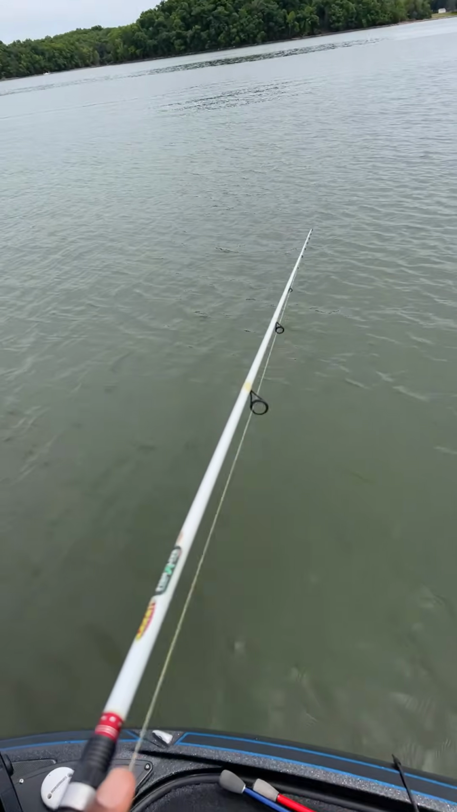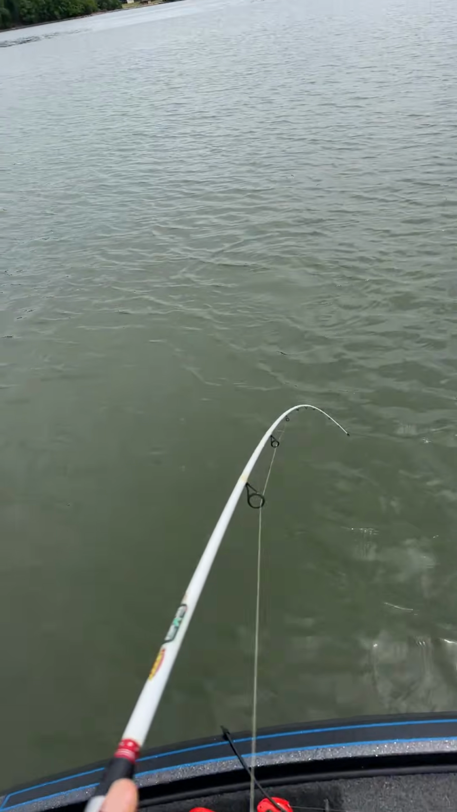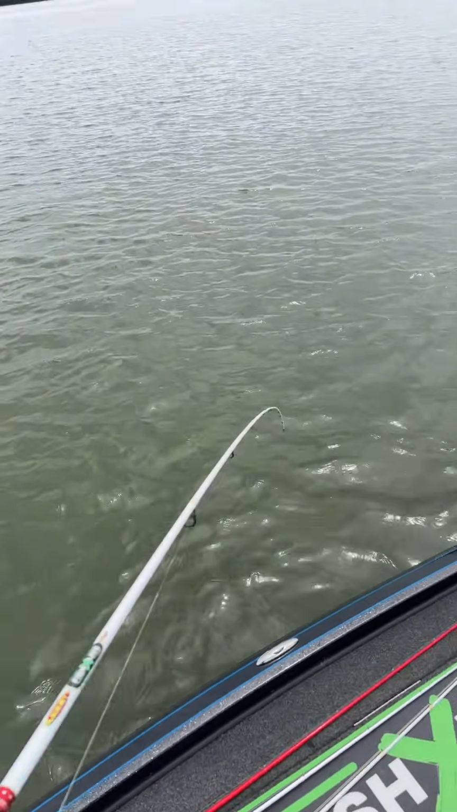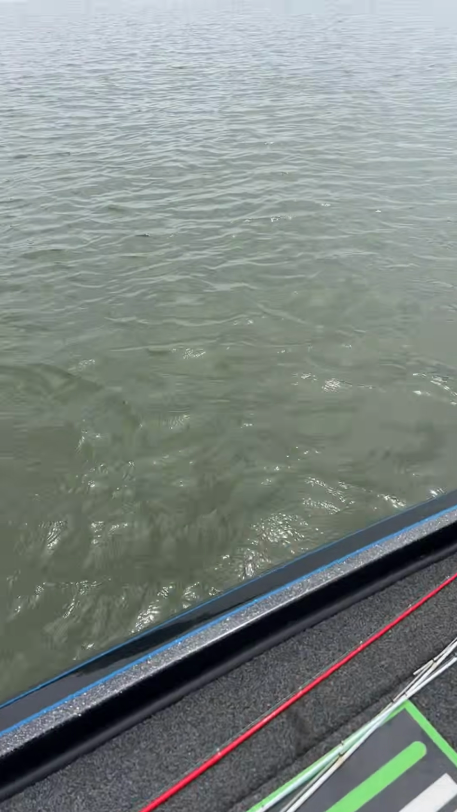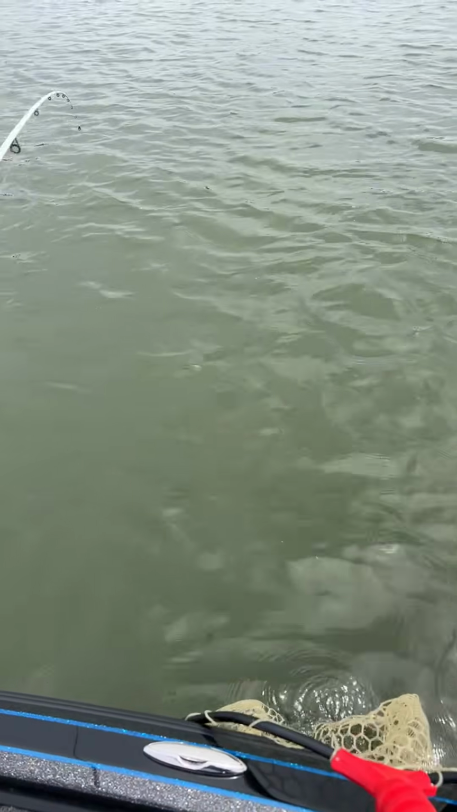All right, we got one, guys. We got him. He ain't a biggin. But he gave me a little tug. I said we was gonna make that one more. Wait a minute. You know what? It might be a scoreable fish. Remember, they only have to be 1 pound or better for Battle of the Anglers. So let's see if I can get my net ready.